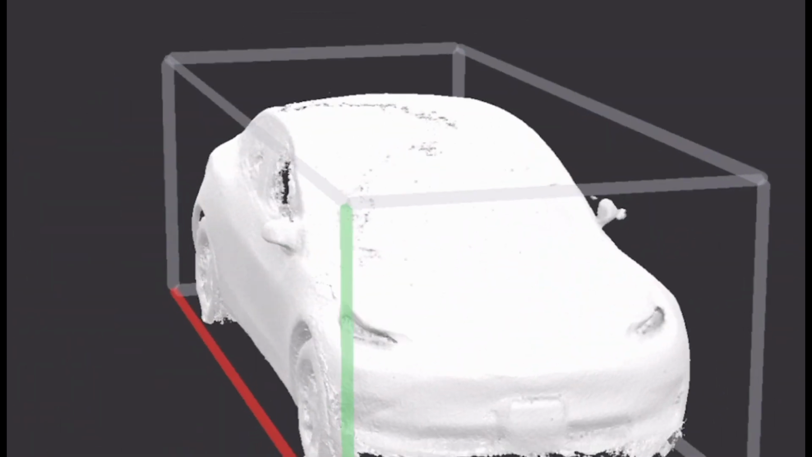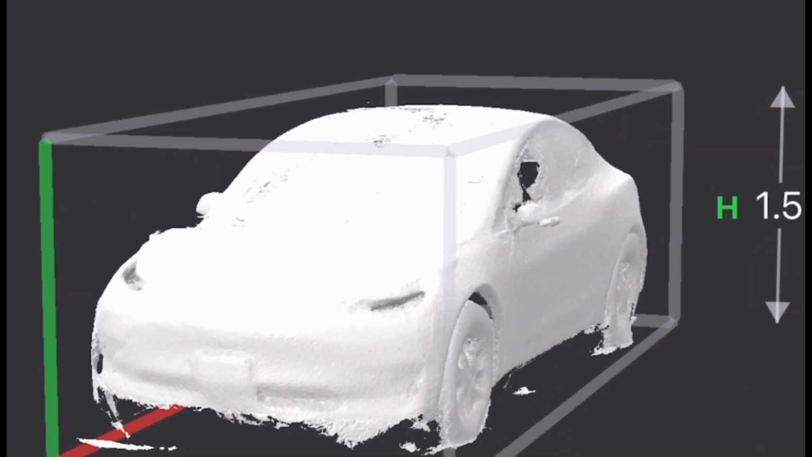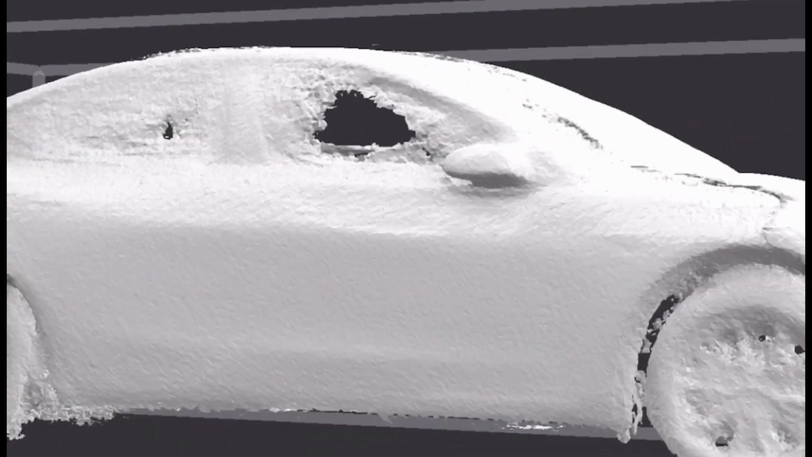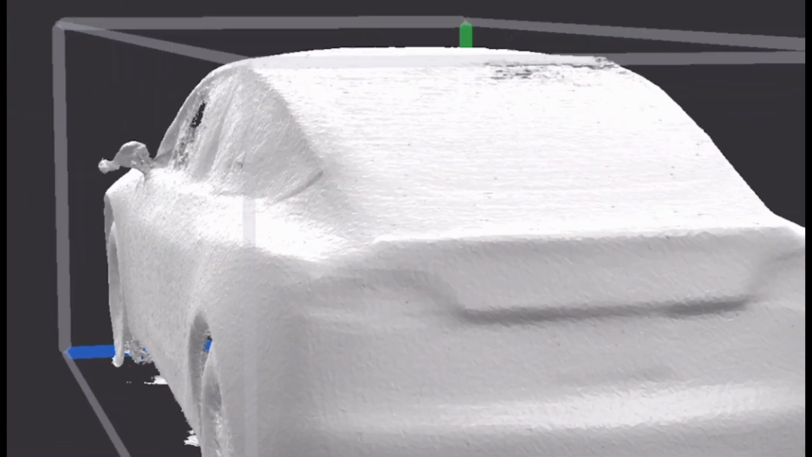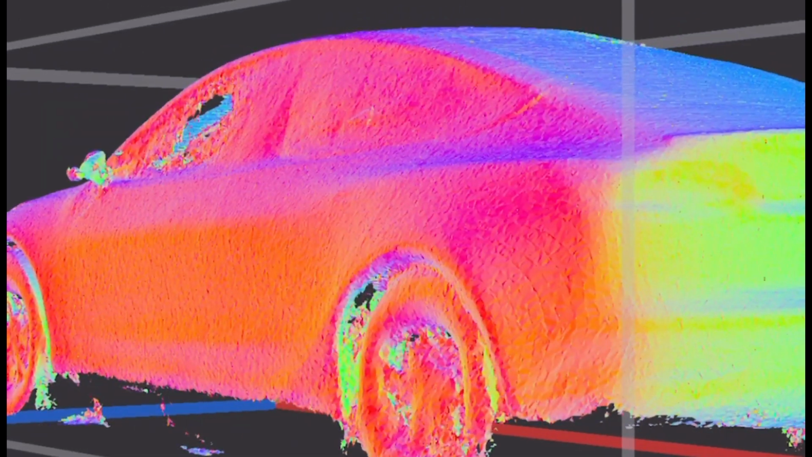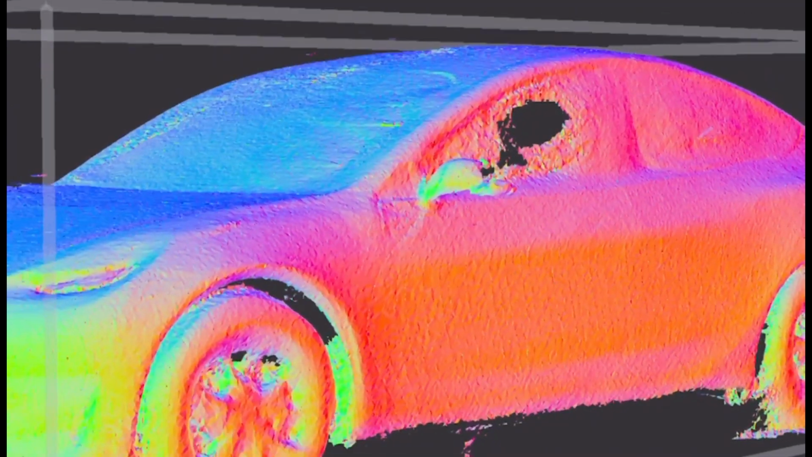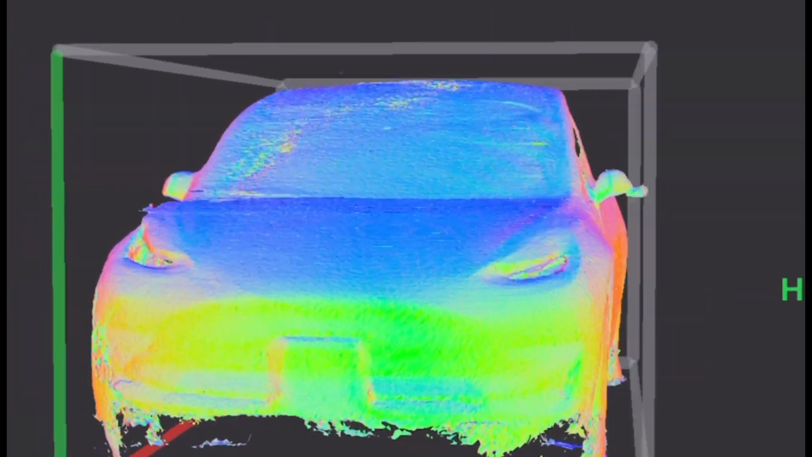So here's the final outcome of the rendering. I'm sure you can modify this. This is the raw form of it. As you can see, it does capture a lot of the detail. Very impressed with this first rendering using the LiDAR sensor for this 3D measurement of the Model 3.